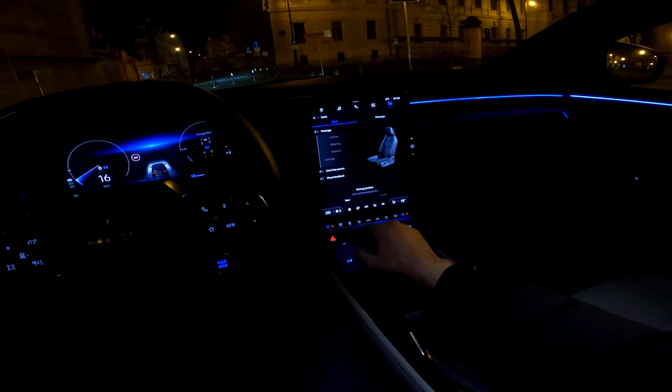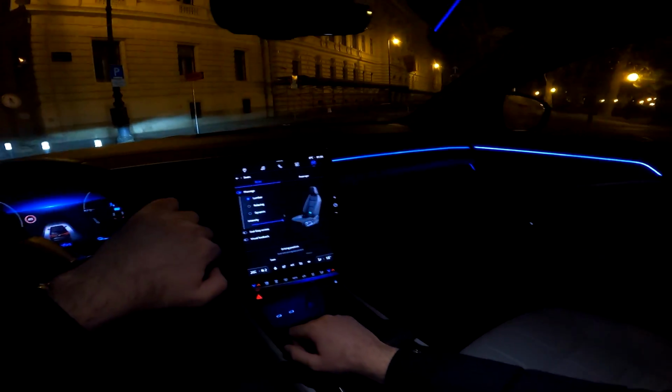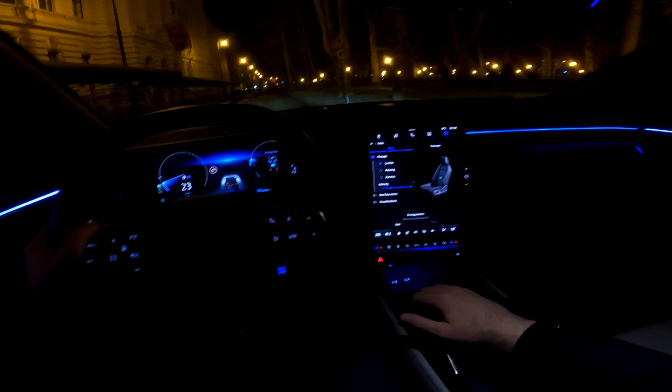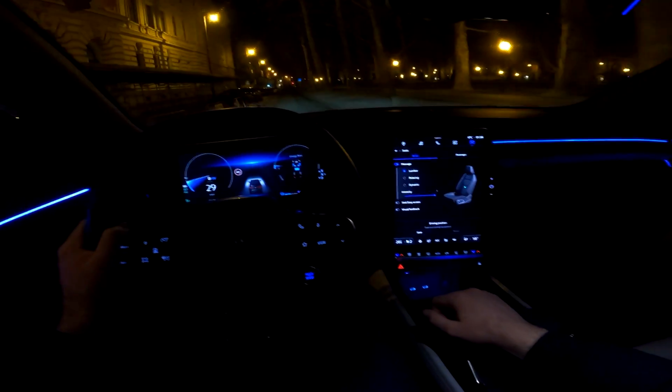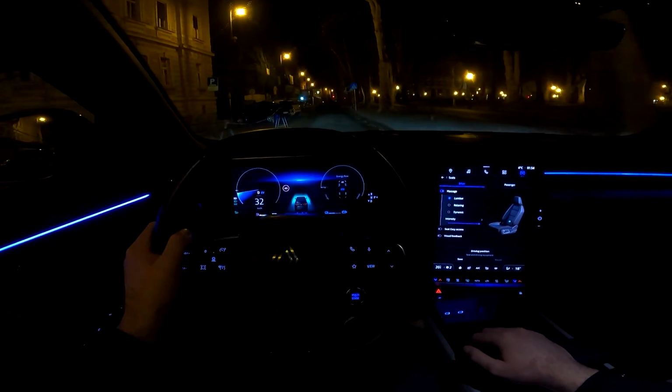If I press seats here, I can turn on the massage and make the drive even better. So 3 options available. You can also adjust the intensity of the massage itself.